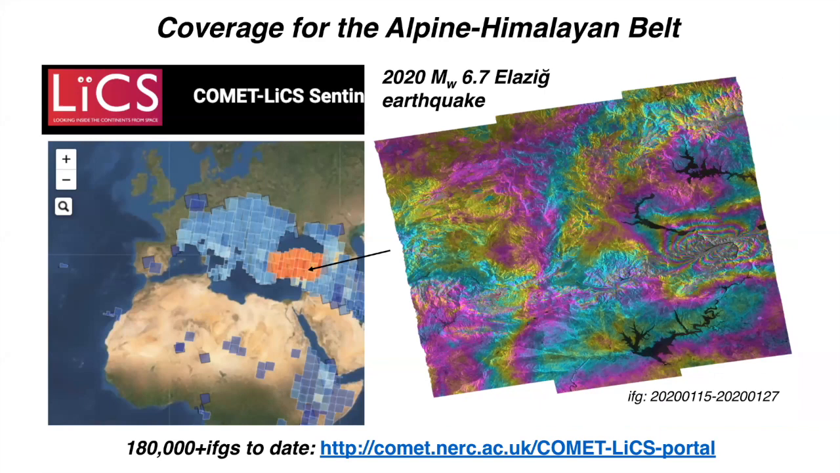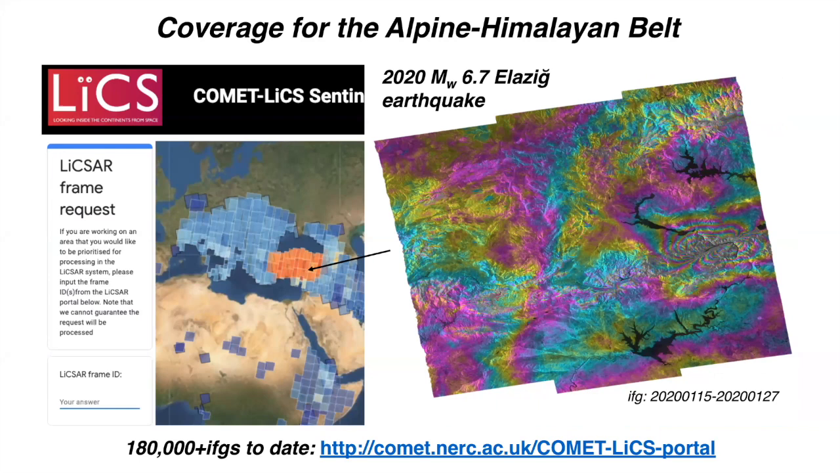So if you go to the LiCSAR portal and you're interested in working on a particular area, and you don't see that there's much coverage for that frame, we now have this thing called the LiCSAR frame request. So you can put in the frame of interest for your particular study area, and then that frame will be prioritized so that you can get your stack of interferograms.